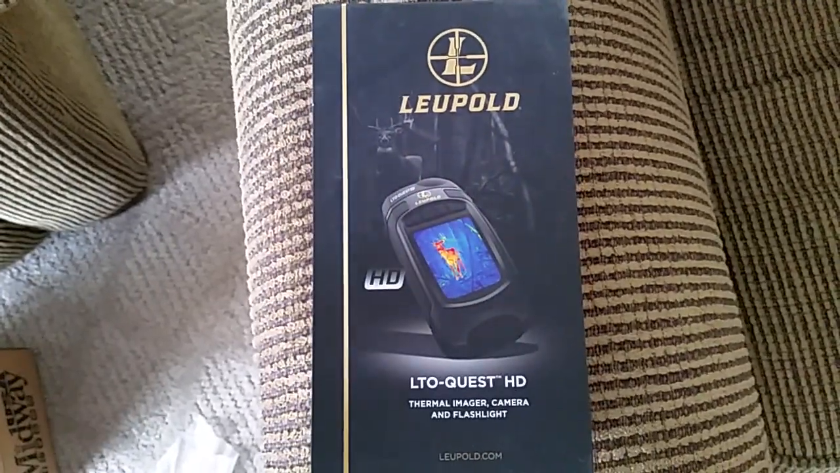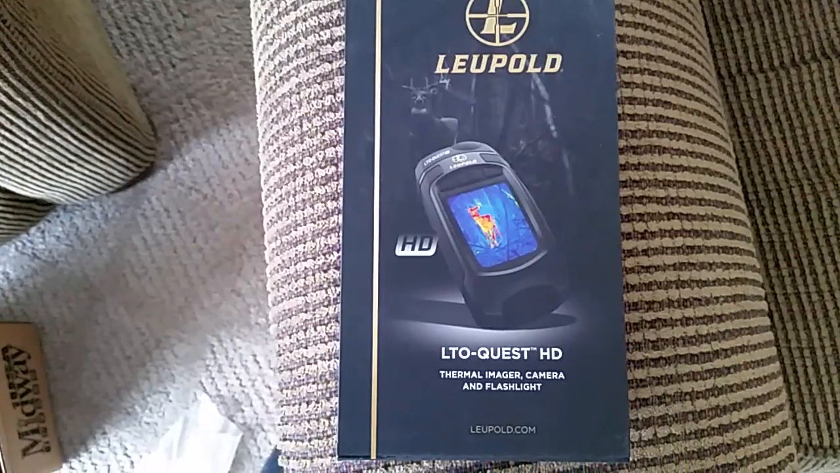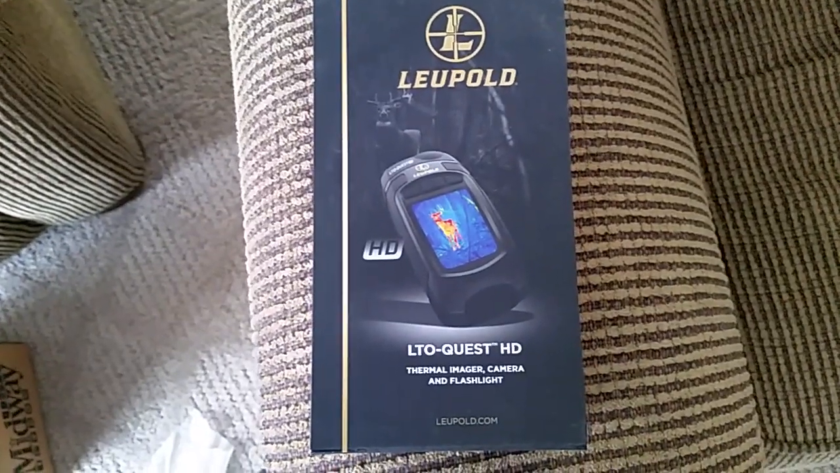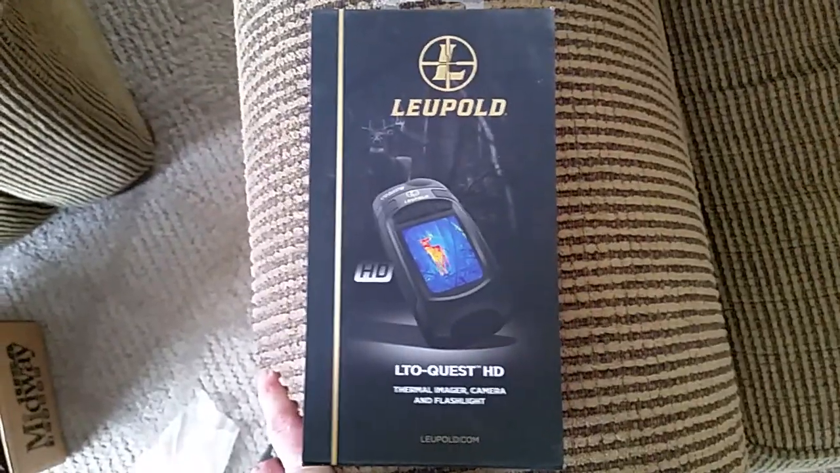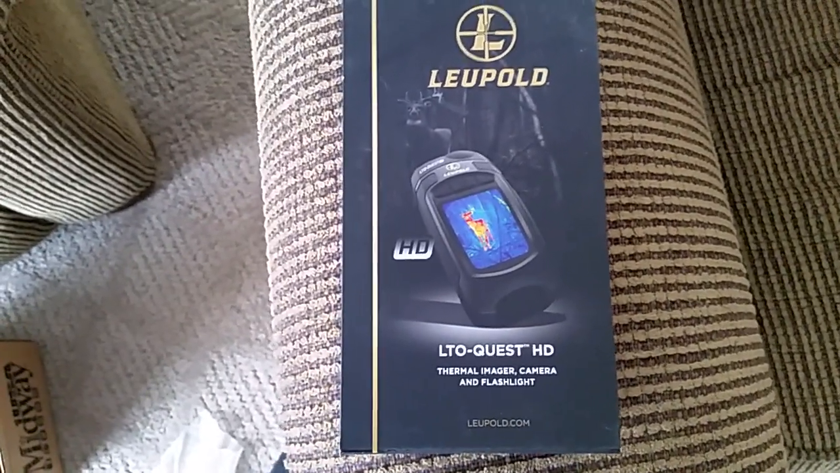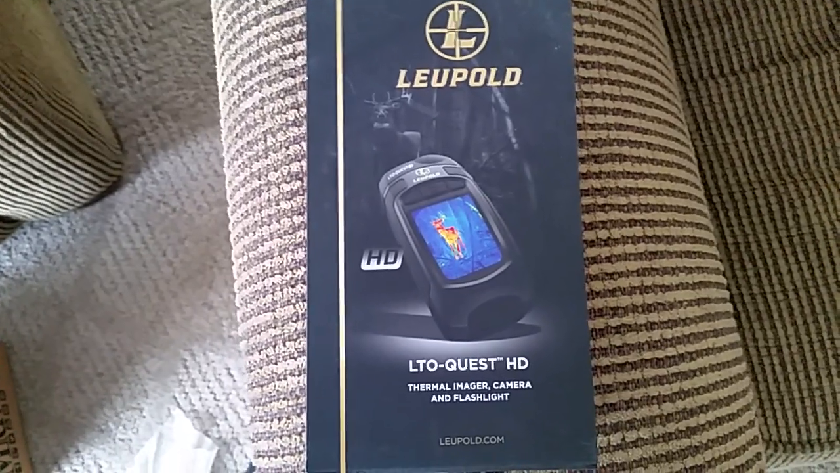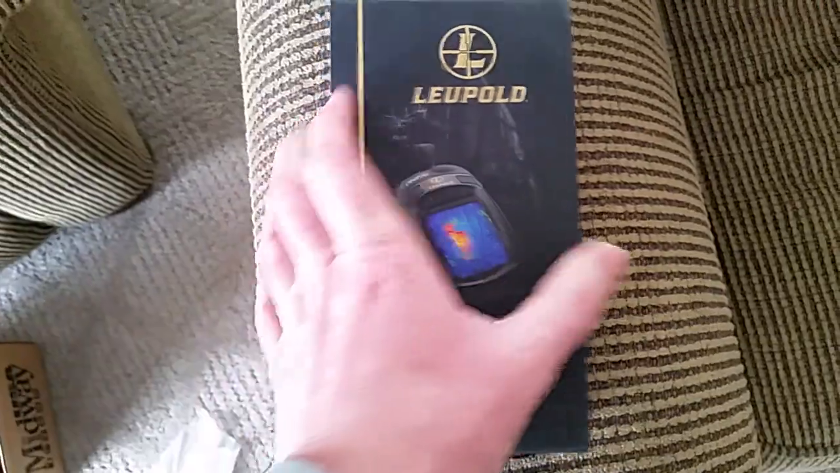So the HD version reaches out to 750 yards and a 30-degree, so a lot wider view. And both of them have a little bit more than 15 hertz refresh rate, so pretty quick sampling, so it's not like you're going to see a herky-jerky movement on the screen or anything like that.